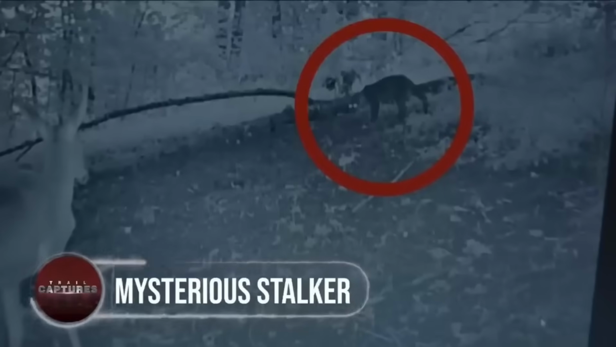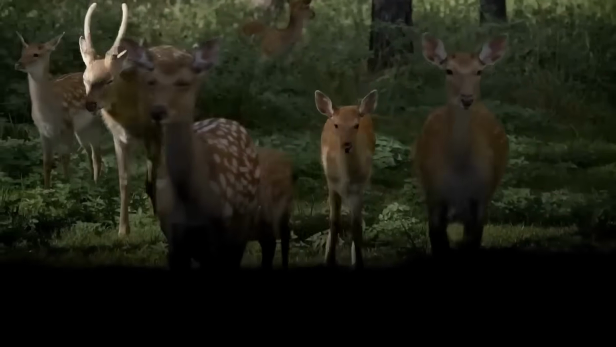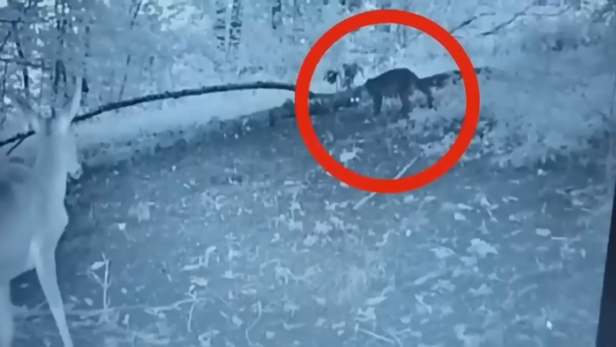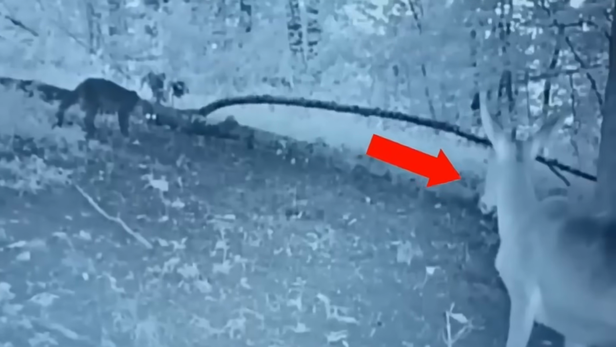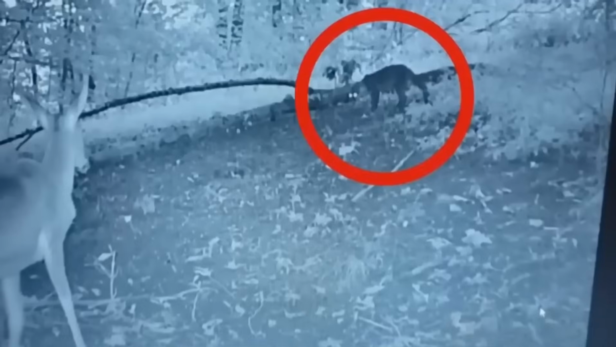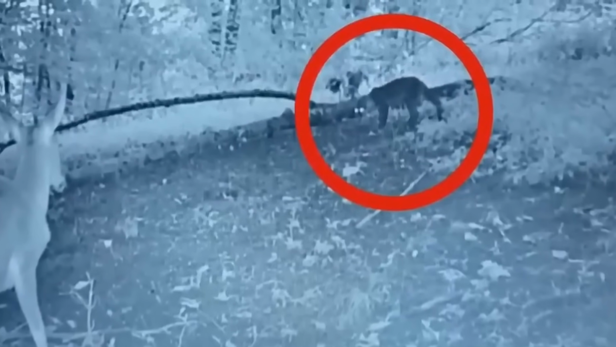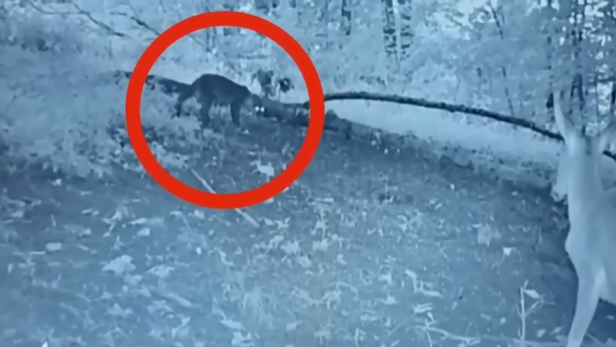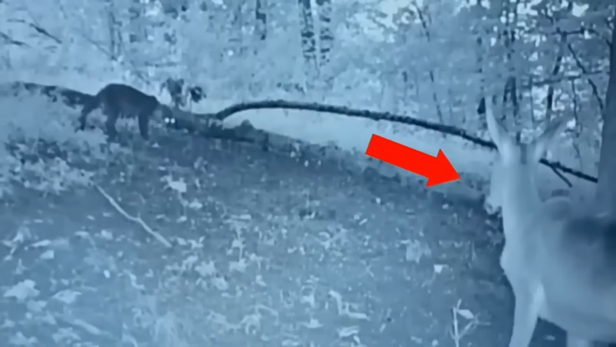Mysterious stalker. While the deer have been spotted many times and been stalked by demons and extraterrestrial beings, this one was believed to be one such capture, as the deer could be seen standing near to the unknown animal. So, the people called it another demonish creature that was caught on camera, until the researchers revealed that it was not a ghostly creature, but was actually a wolverine that had been stalking the deer, as they are often caught running after them, like here.